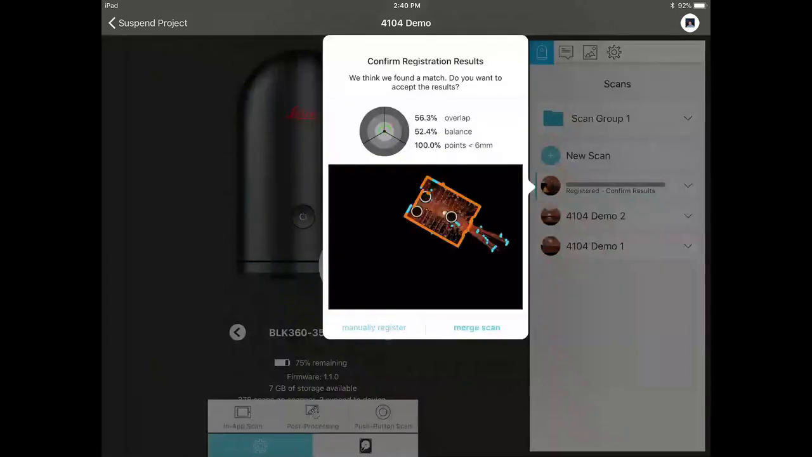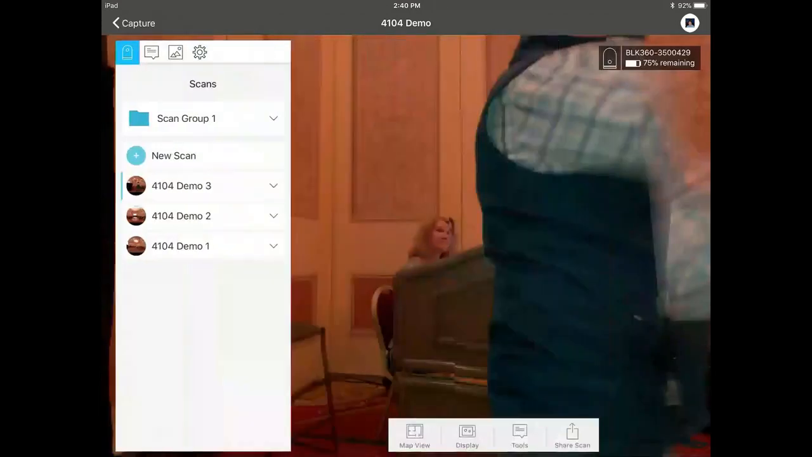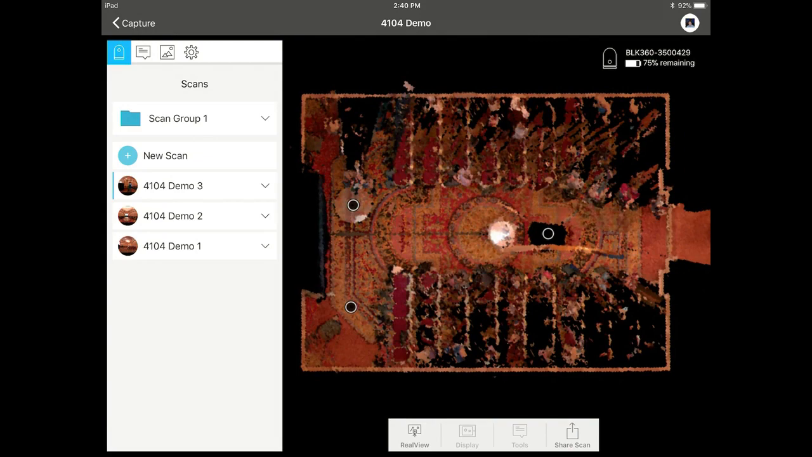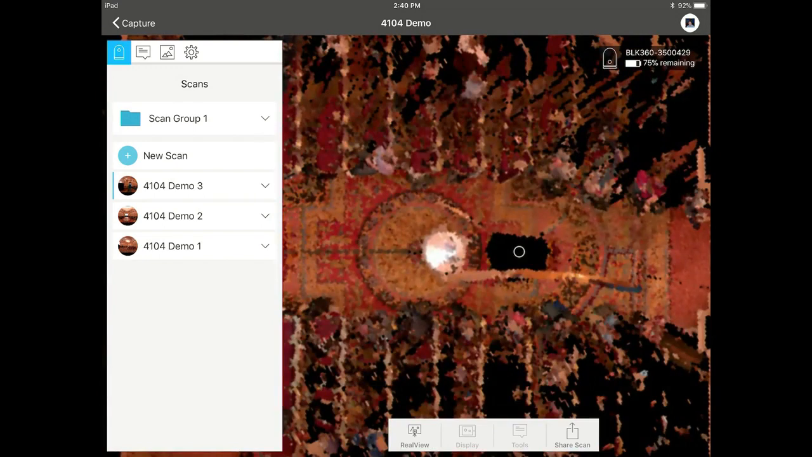And so when I hit register and I just say merge scan, I now have these 3 scans together. And I can look at a map view. I can see that I have the coverage, that black hole that I had around right in front of the projector here. You can see that's filled in now. So that's information, again, that's valuable to me as someone out in the field looking for the quality of the scans I'm taking. How are we doing? Good, yeah. Good? All right.